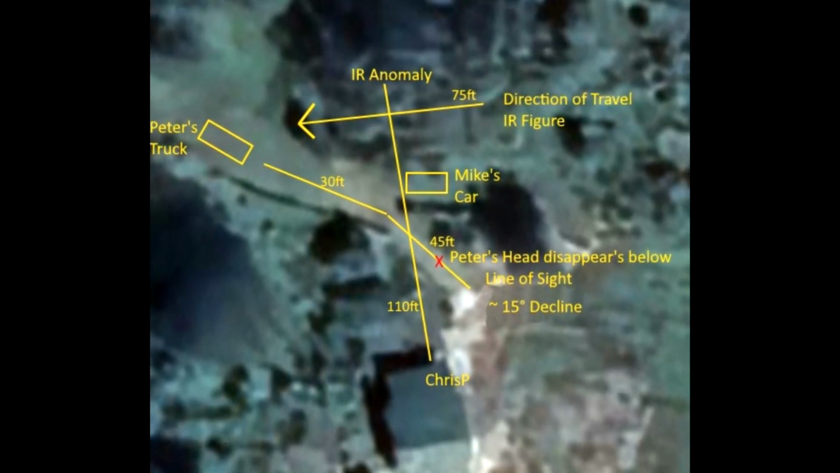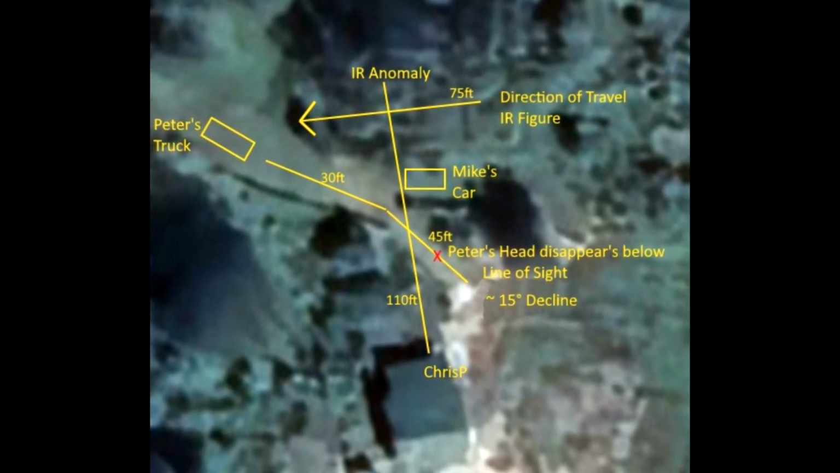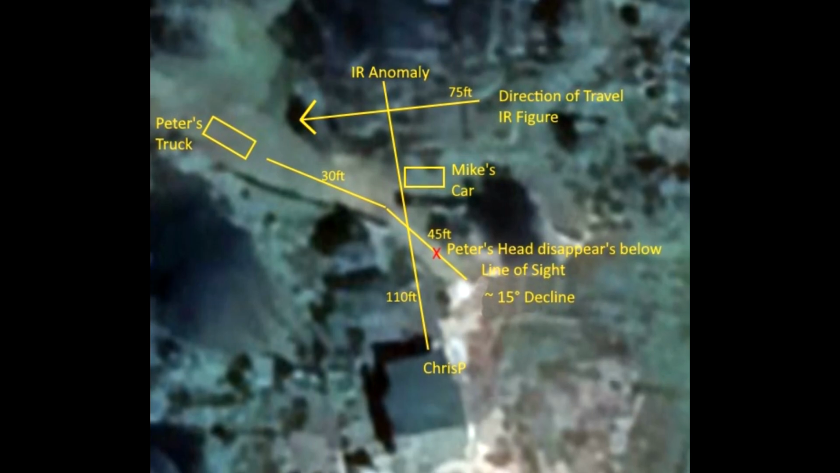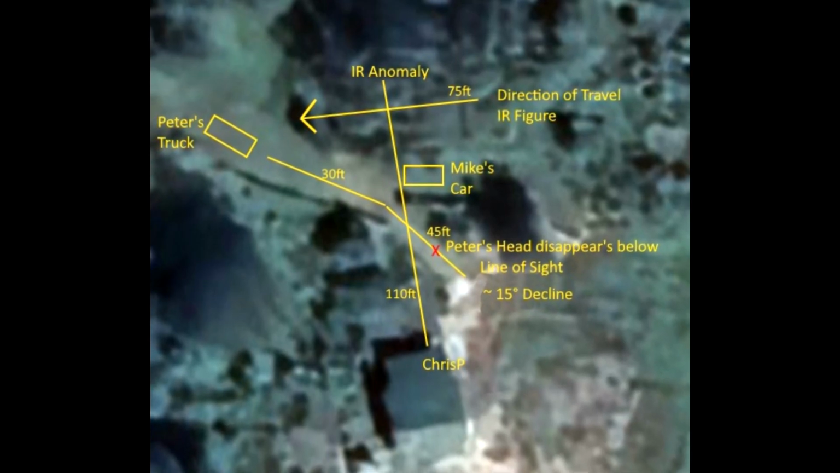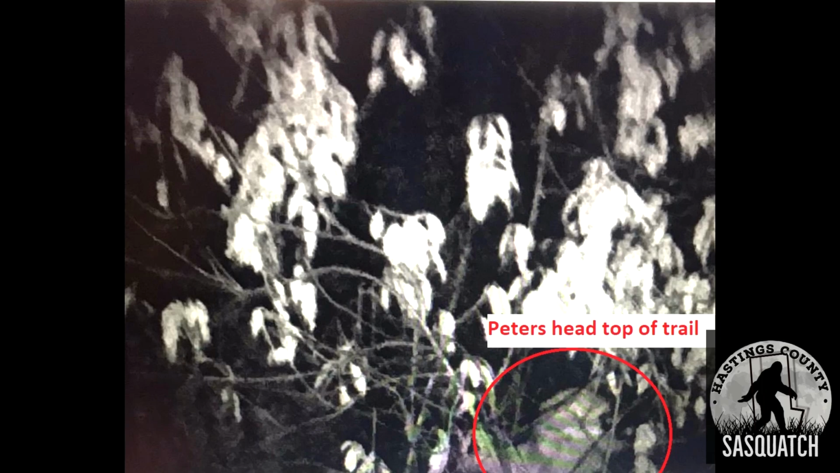I'm trying to figure out this IR figure that walked by. So, here's Peter's head. You can see how low he is compared to where this eye shine was coming from, that far wood line over there. If you notice the vegetation behind him there. You'll see in a second.